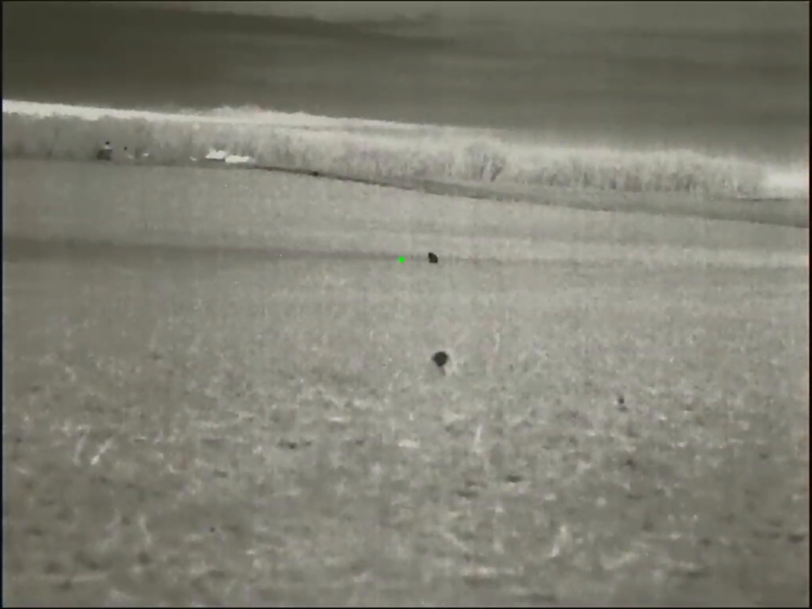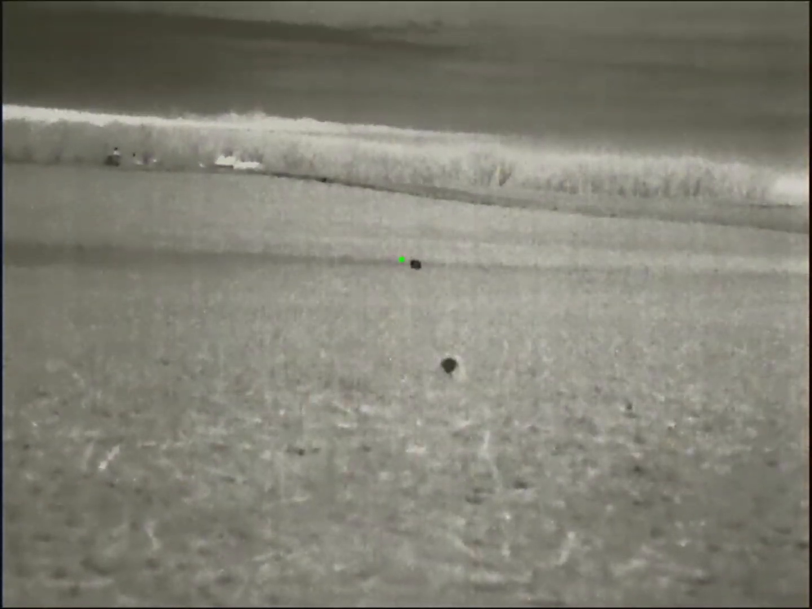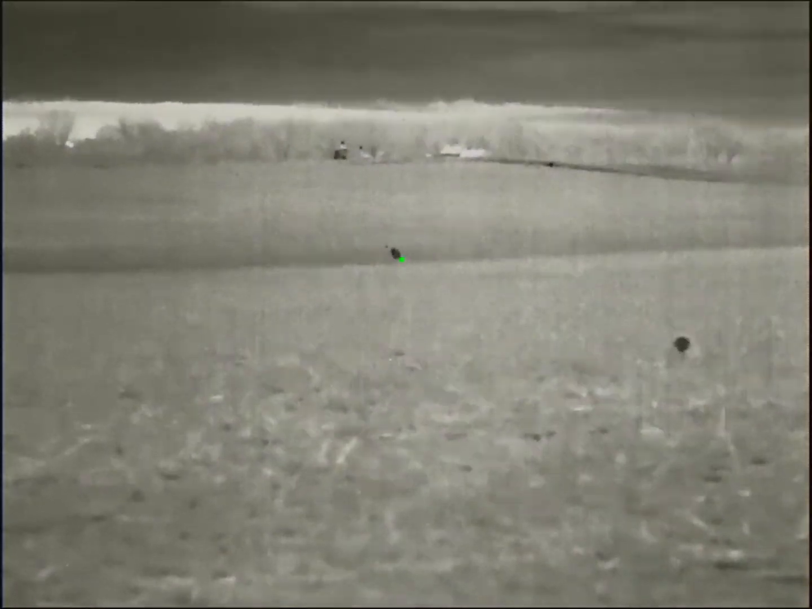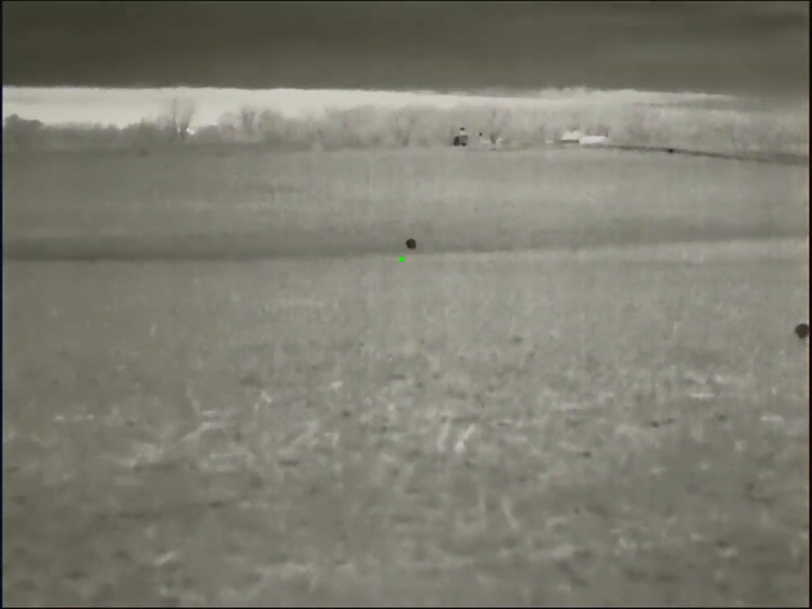And here's out the next night, calling, same kind of thing. Howl, and I get all sorts of responses, but nothing comes. I go through rabbit distress, nothing comes. Go to a coyote fight, and here comes this guy, but not too quick.